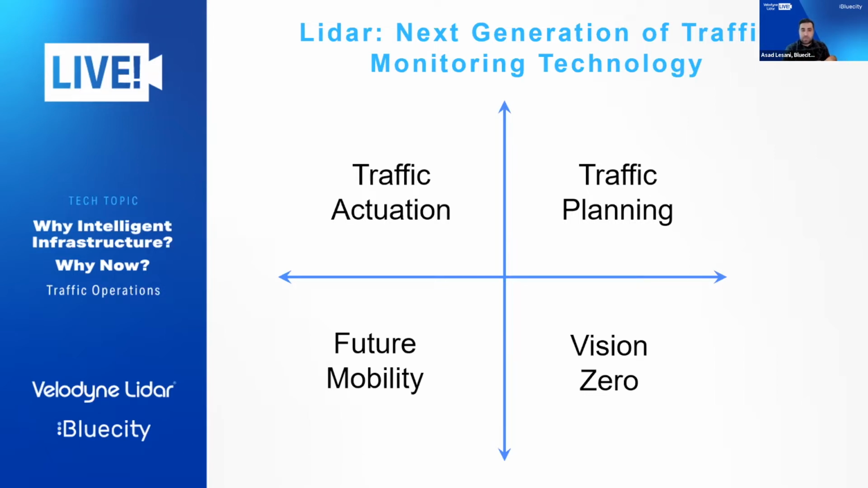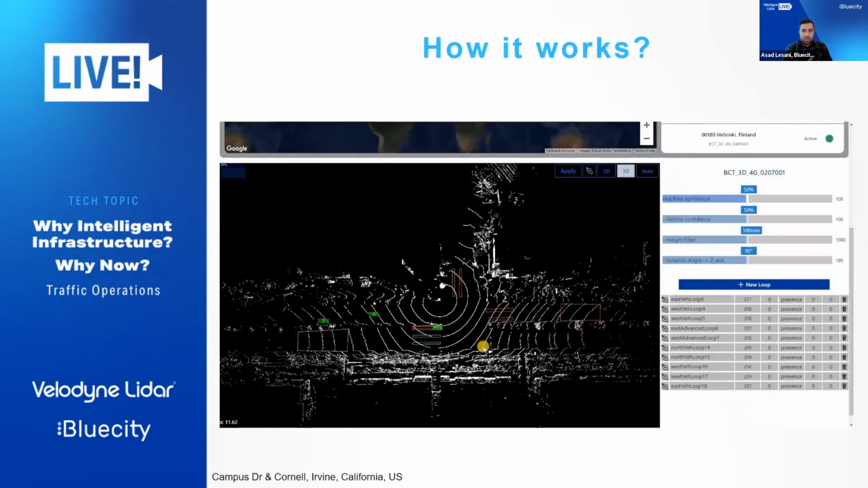The focus of this webinar is mainly on traffic actuation and traffic planning, how we can collect data, feed data to the controller, and also how we can use this data to measure some important factors that cities are using for planning and traffic operation improvements. And then in our next episode, we're going to talk about using our technology for Vision Zero and V2X applications. But I'd like to start by giving you a little background on how LiDAR works.